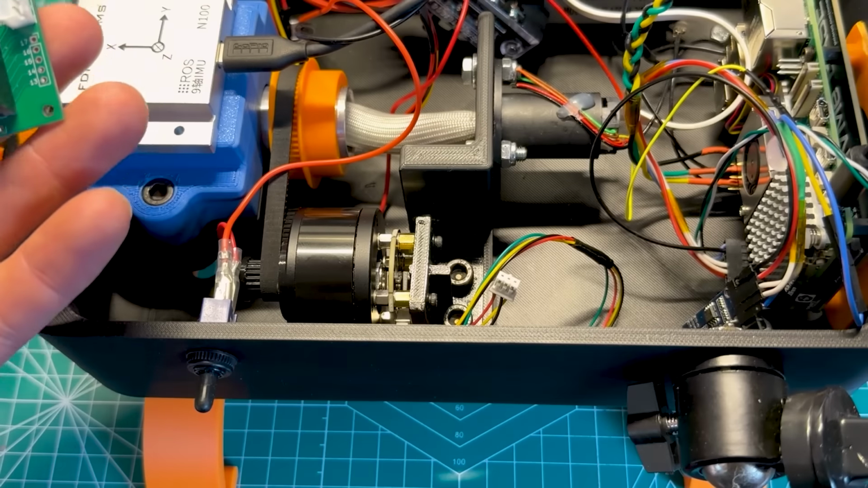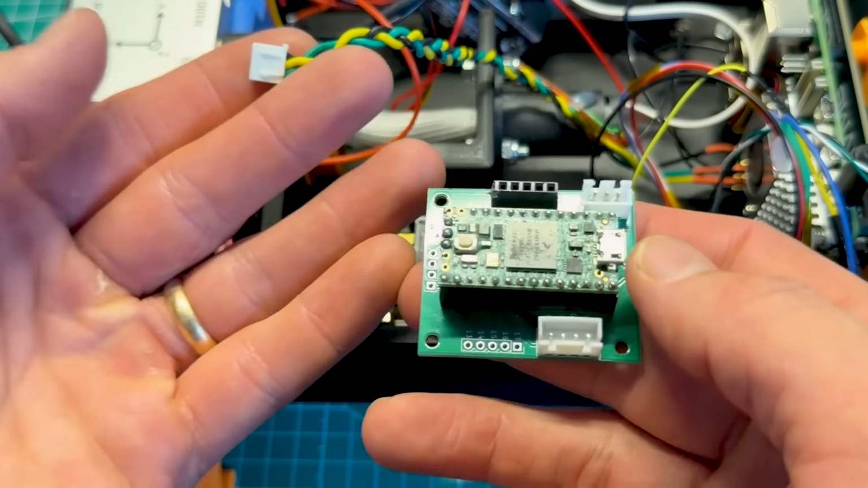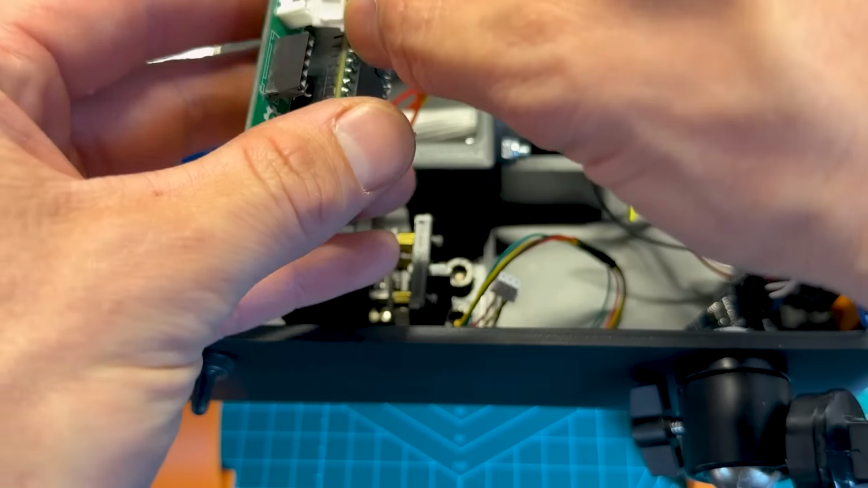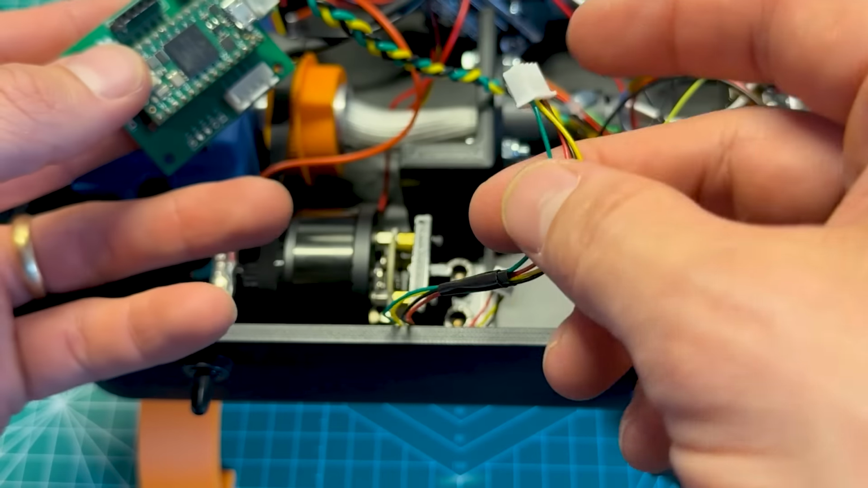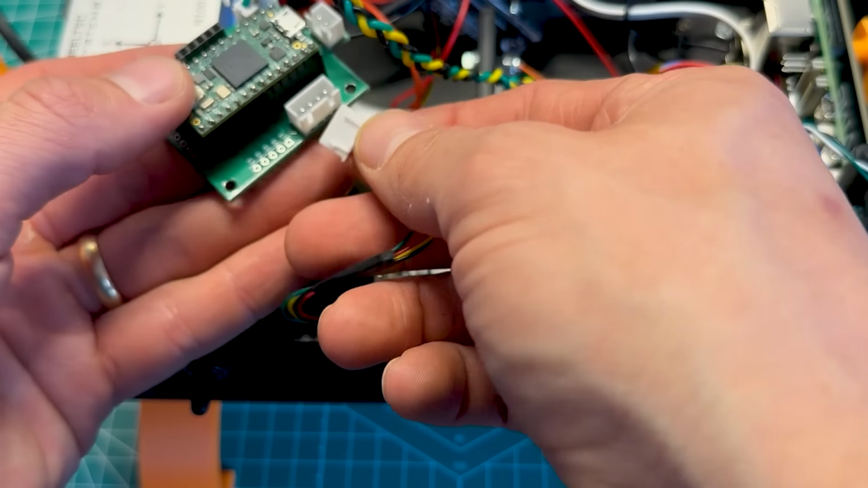We've got a couple connectors broken out. This connector here connects to the Raspberry Pi 5 and transmits the encoder data. So we've got that. We've got this one, which feeds in the encoder data directly to the TNC.